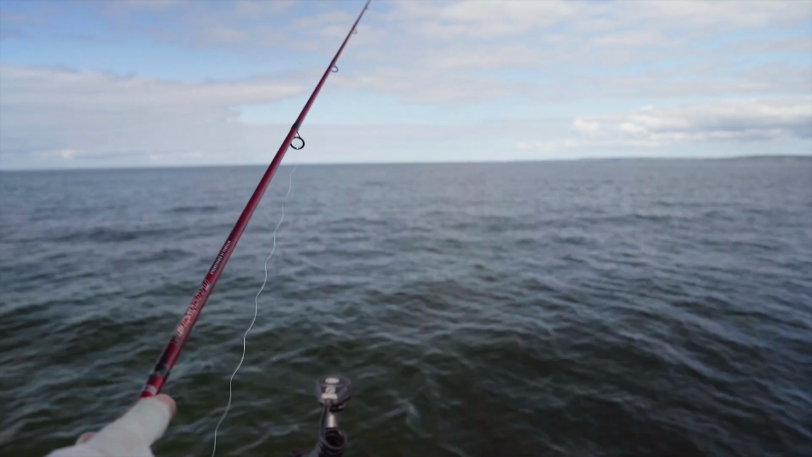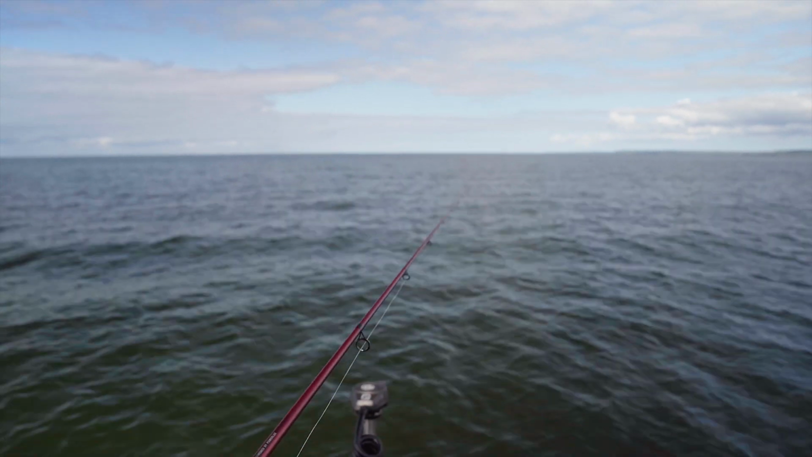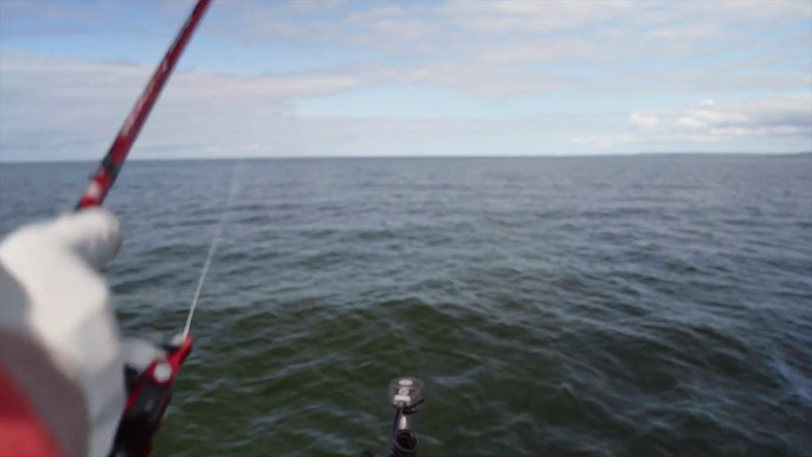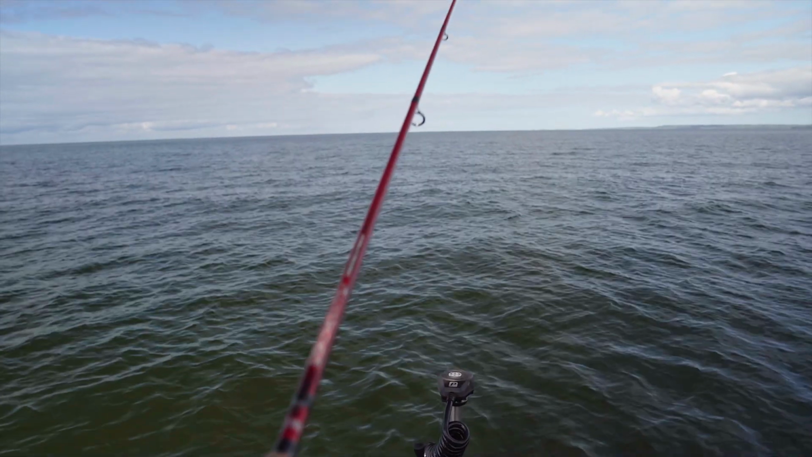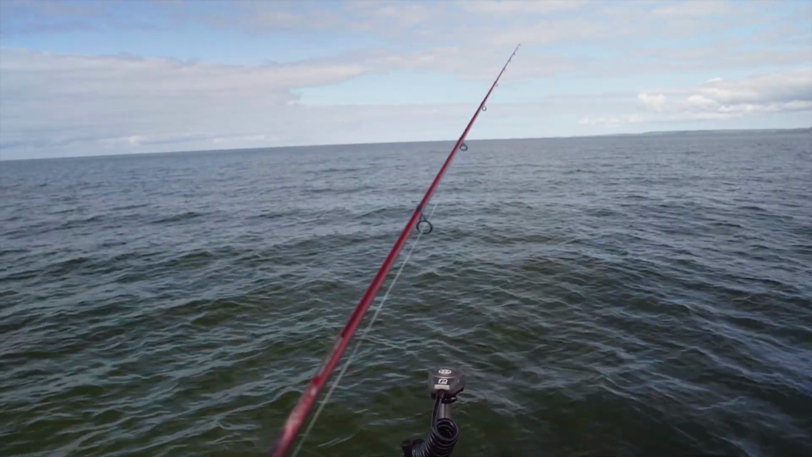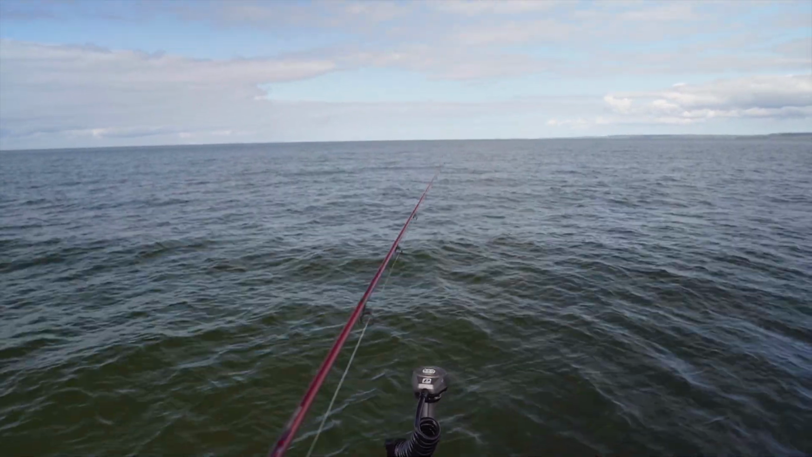Boom, my line just went slack from hitting bottom, and that's when I'm gonna impart action to it. But I'm just gonna keep my line semi-slack and lower my rod tip down to it. I'm not trying to slow the fall rate at all. I'm just trying to maintain some feel of that bait. So if it's a bite, I'm gonna feel it. If it hits bottom, I'm gonna see it immediately.